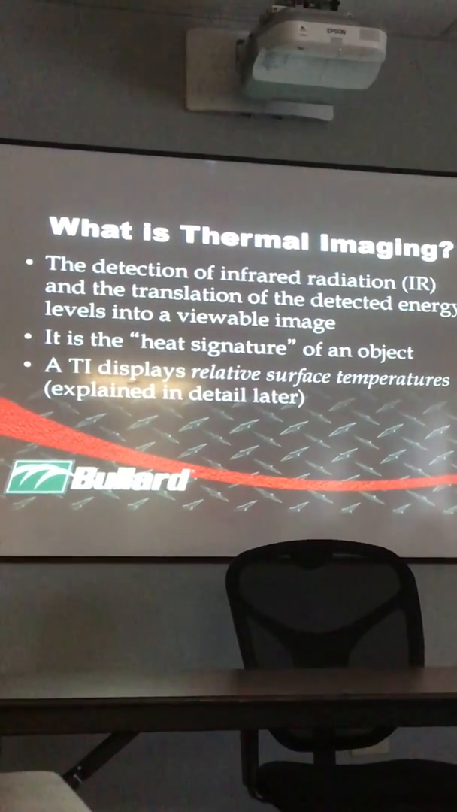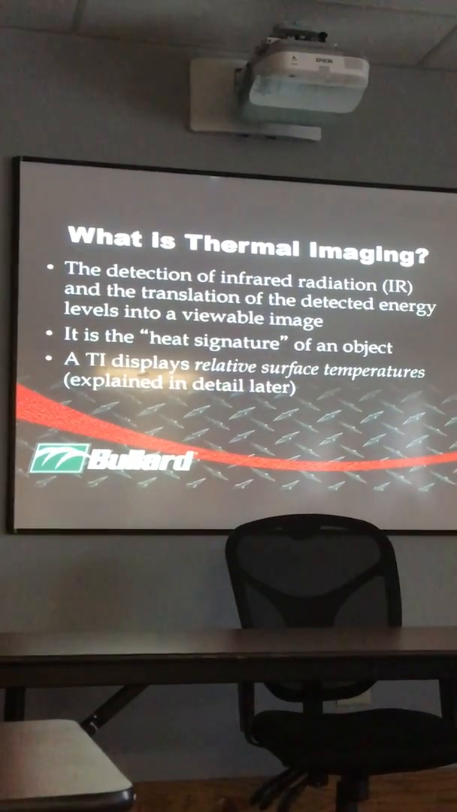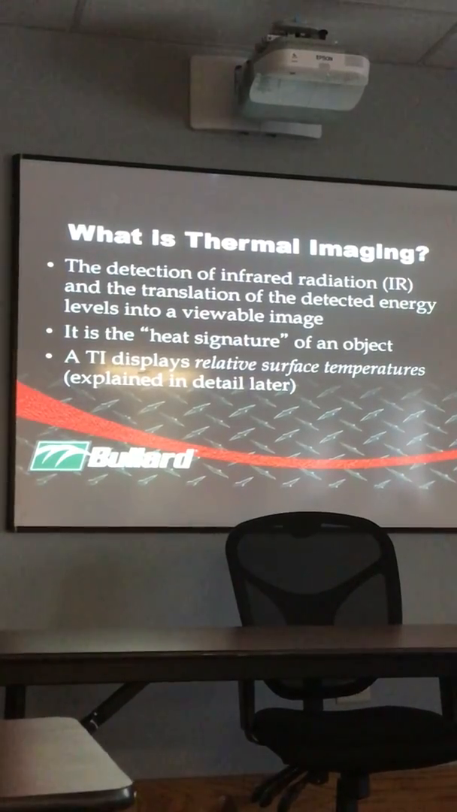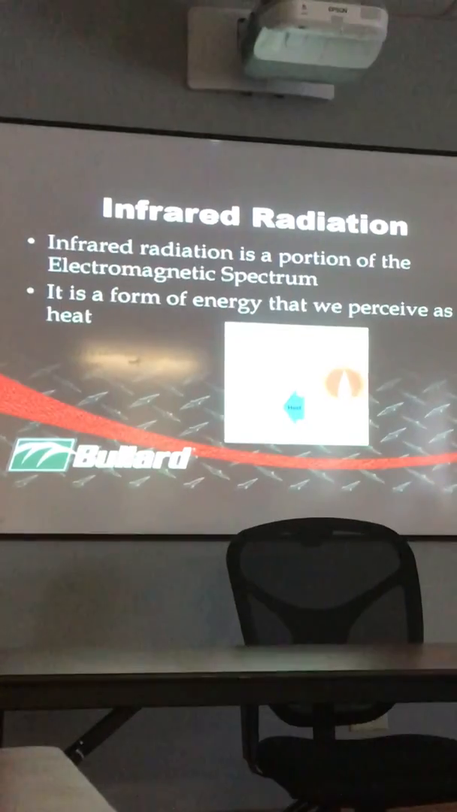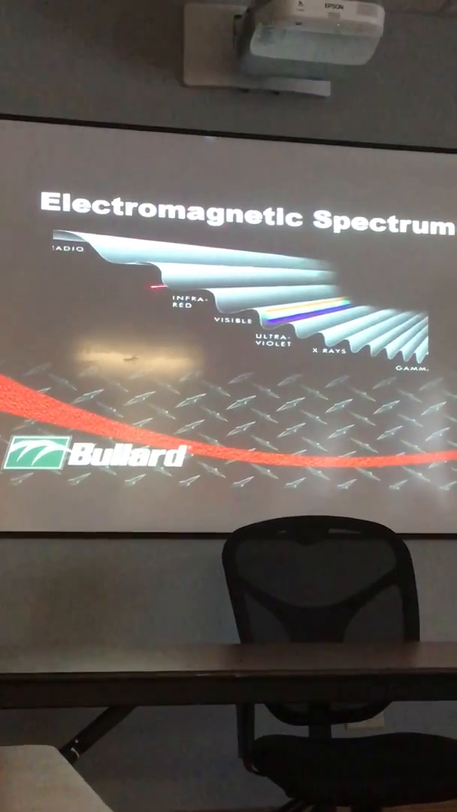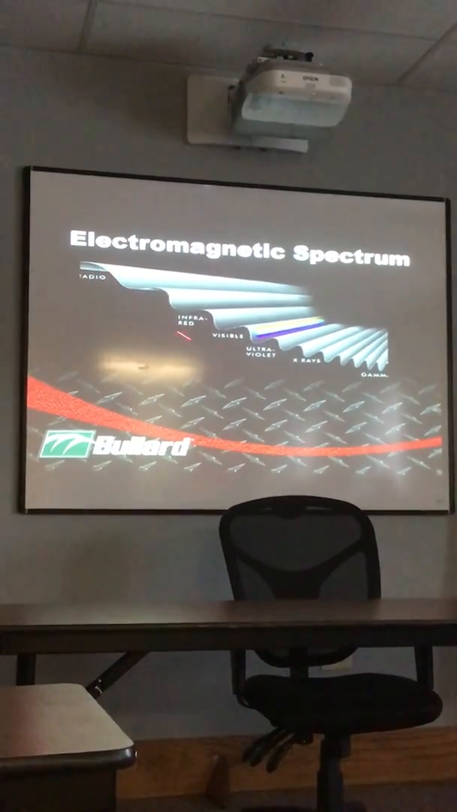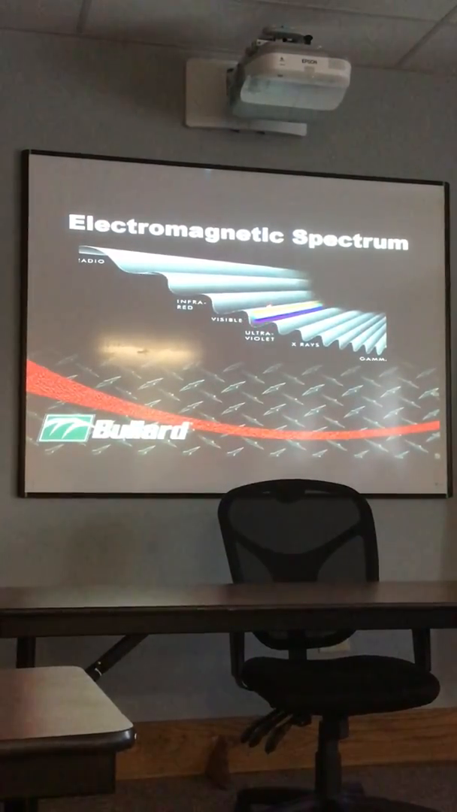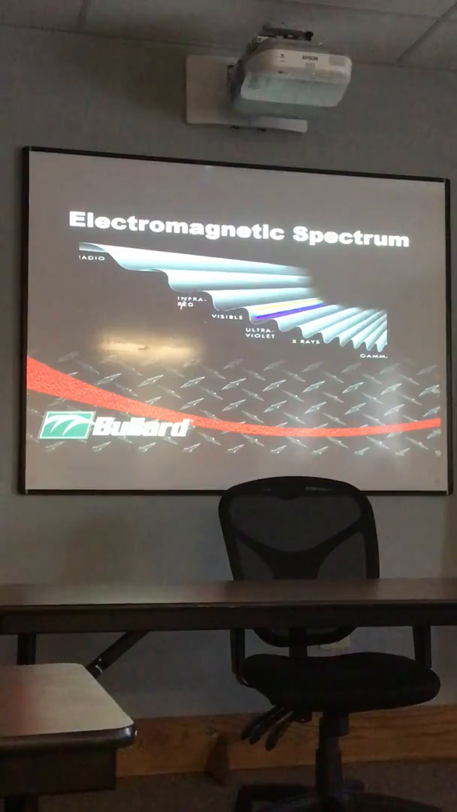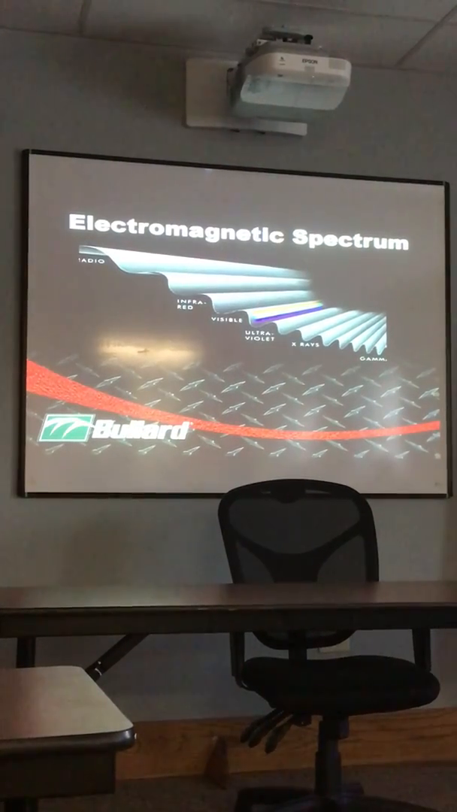So we're talking about thermal imaging. What we're talking about is infrared radiation, or what we call IR. And what is infrared radiation? It's just a form of energy that we perceive as heat. It's part of the electromagnetic spectrum. So if you look down here, you can see your radio waves are up here, your gamma waves are here. This is right where the human eye can see, is visible, and infrared falls just outside that. So that's why we use cameras.